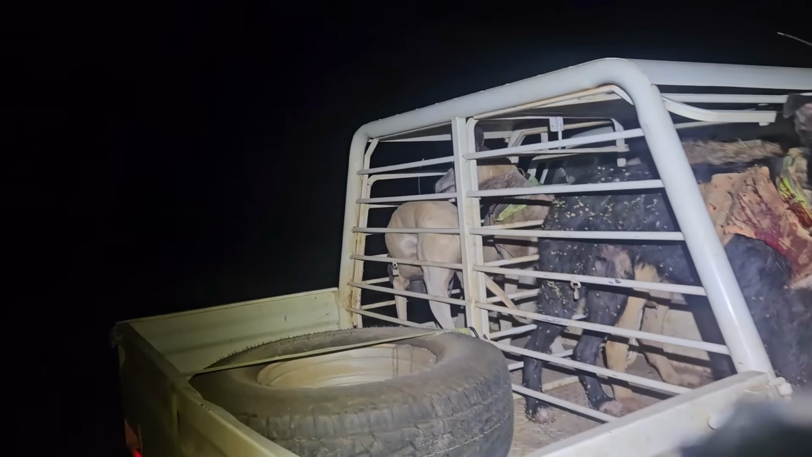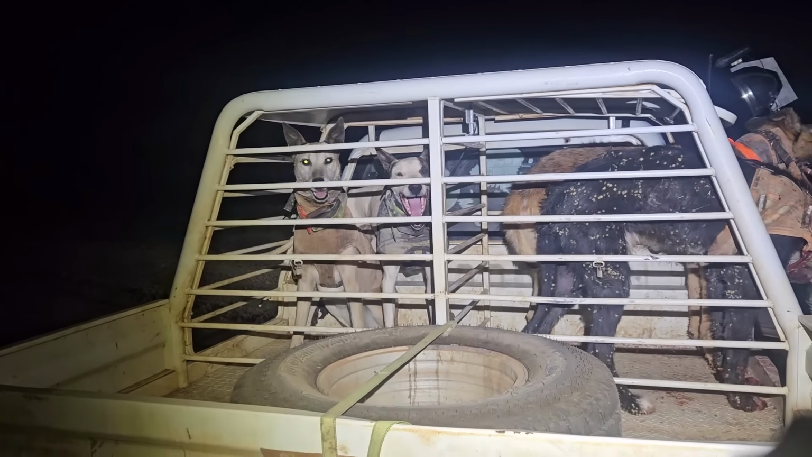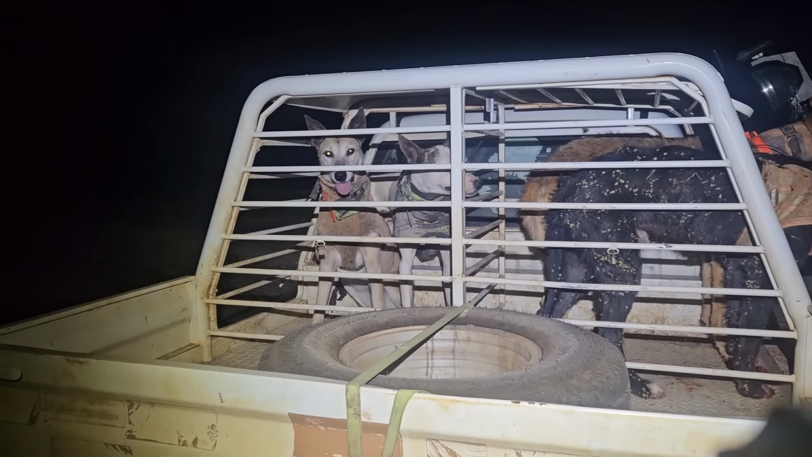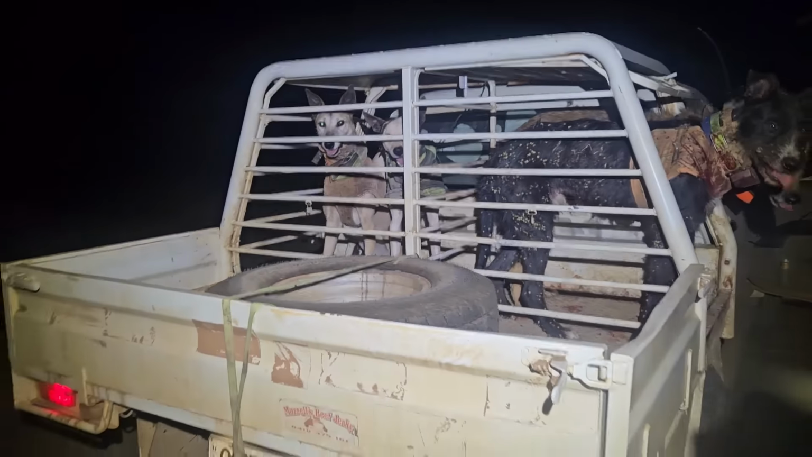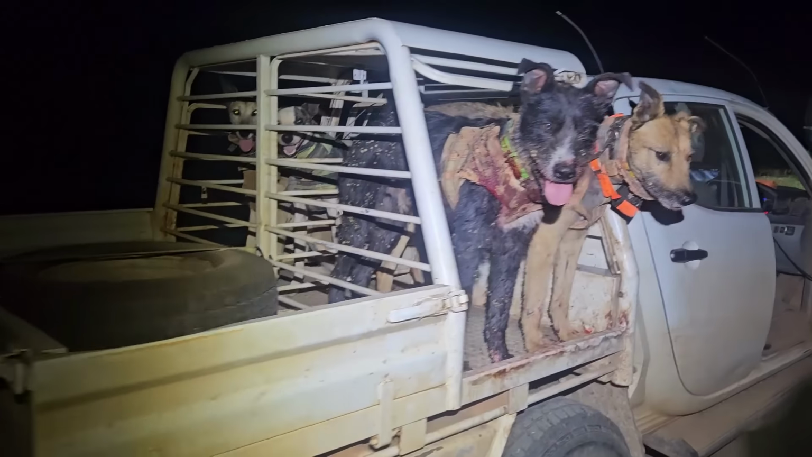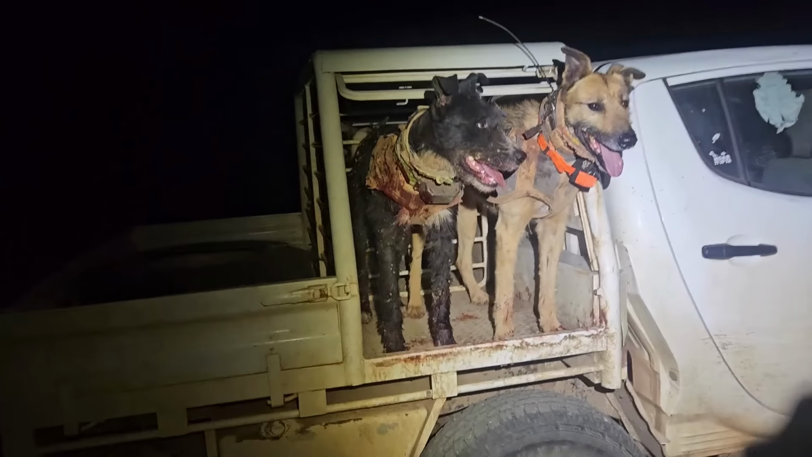Tez probably doesn't need the work at the moment like Tarn. If anything, he probably needs a bit of a spell and a bit of a break to try and get him back up again and firing. But we'll see how he goes later tonight. He might start firing anyway and poke along. So I'll keep the work into Tarn while he's going all right, and see if we can't get another one into him.